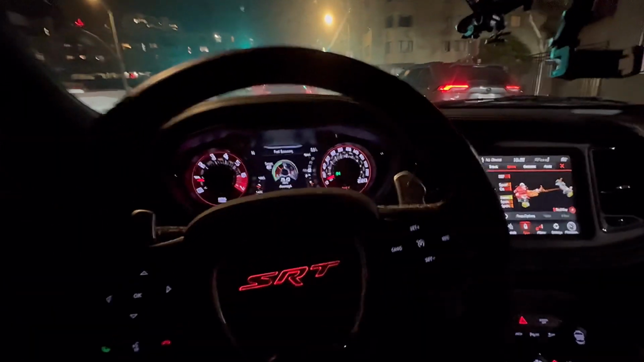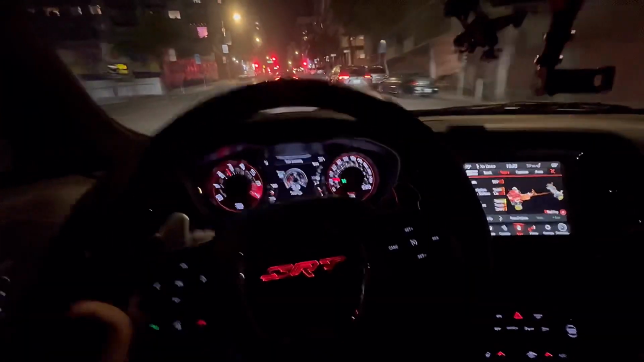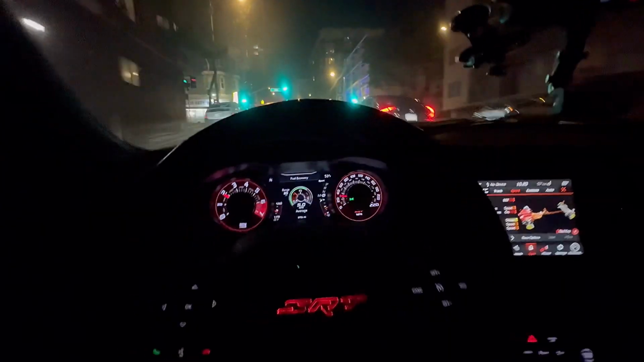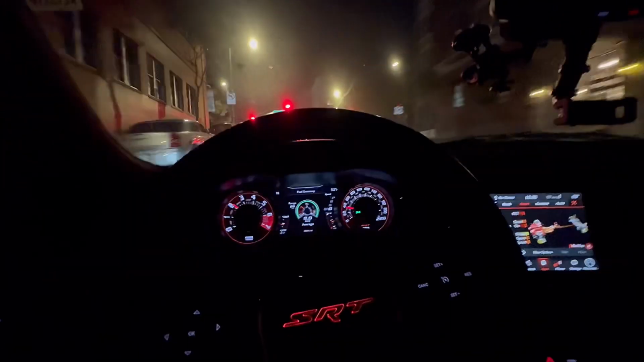I definitely need to add some crazy flowmasters to this. Or should I not? Y'all gotta let me know. Y'all hear the whine. Should I add some more crazy ass exhaust? Some double pipes or something? Oh, don't race me, dog. I got you.